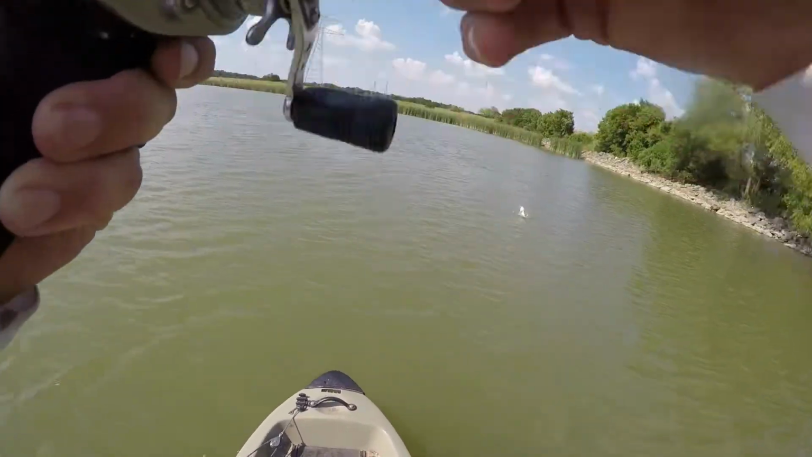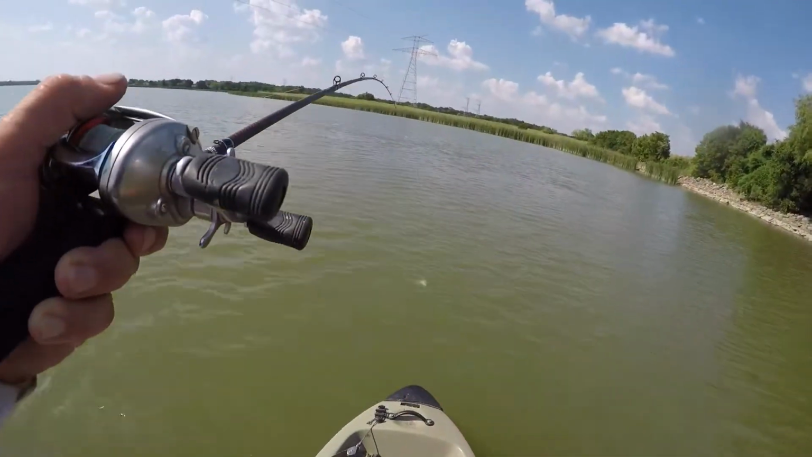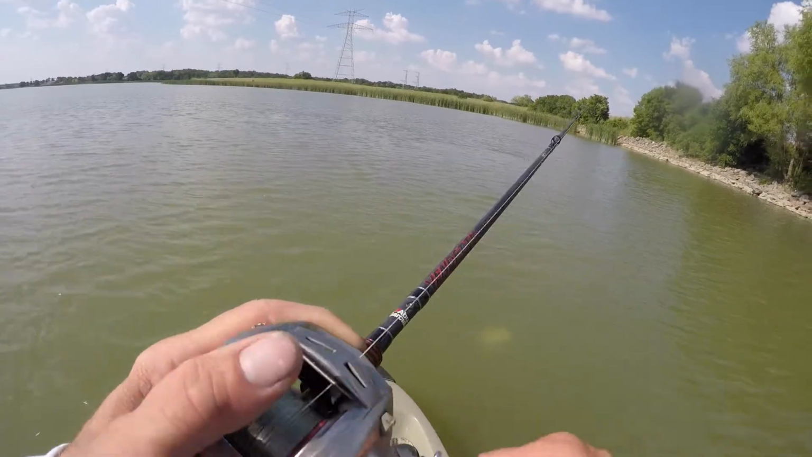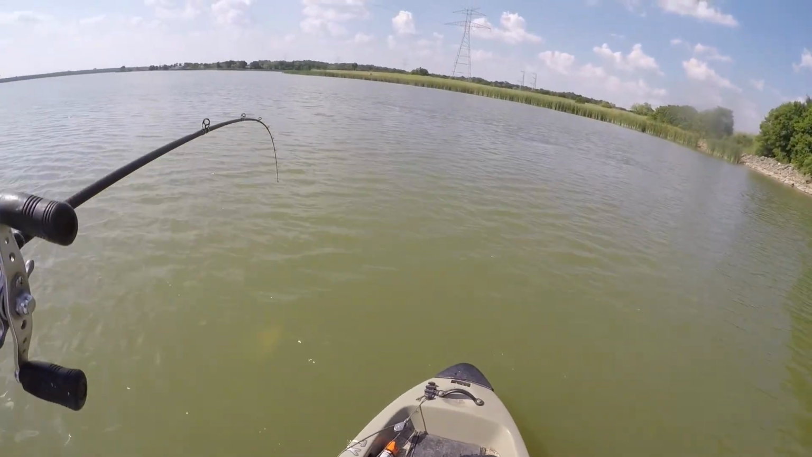Too fun. Oh, that's fun. In a minute, I'm gonna get about a 5 or 6 pounder, and I'm really gonna be. There ain't too many of those in this lake. There's a lot of bass this size.